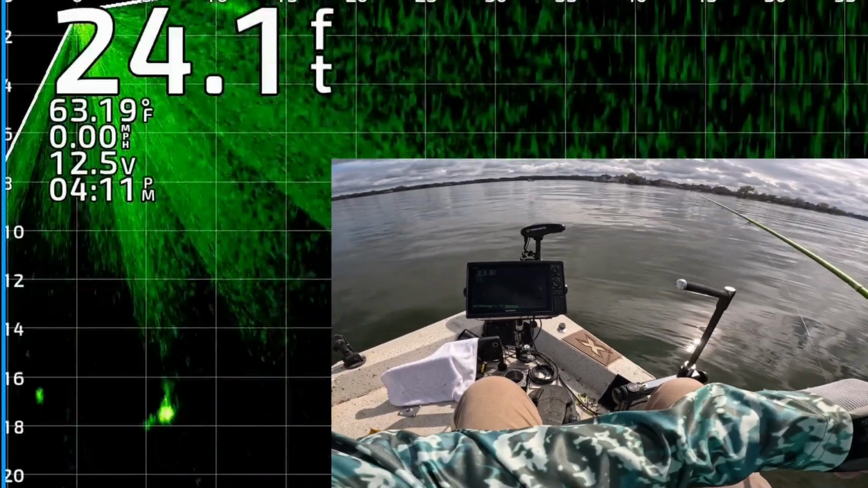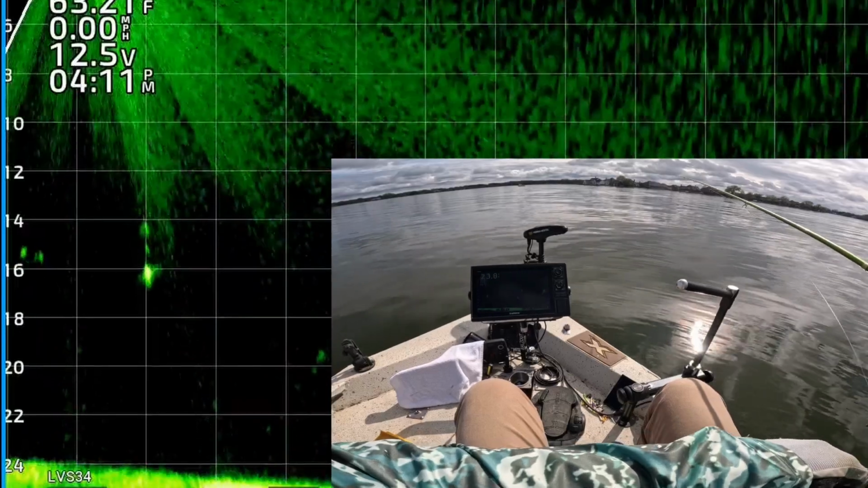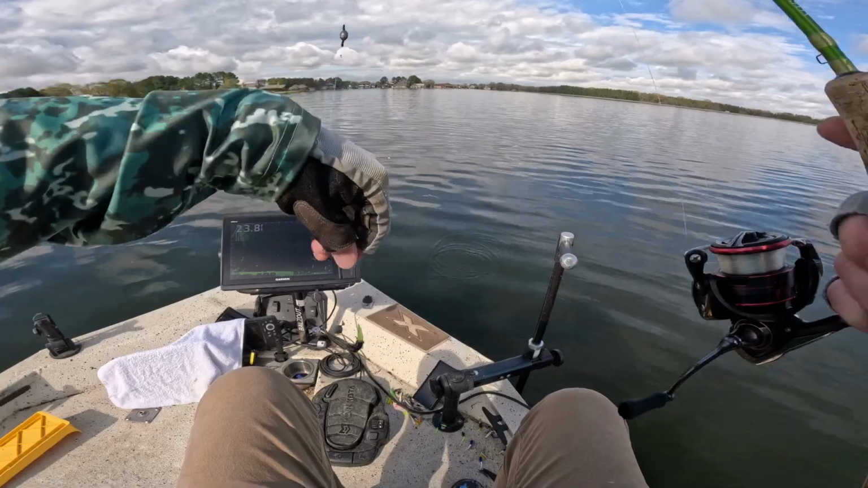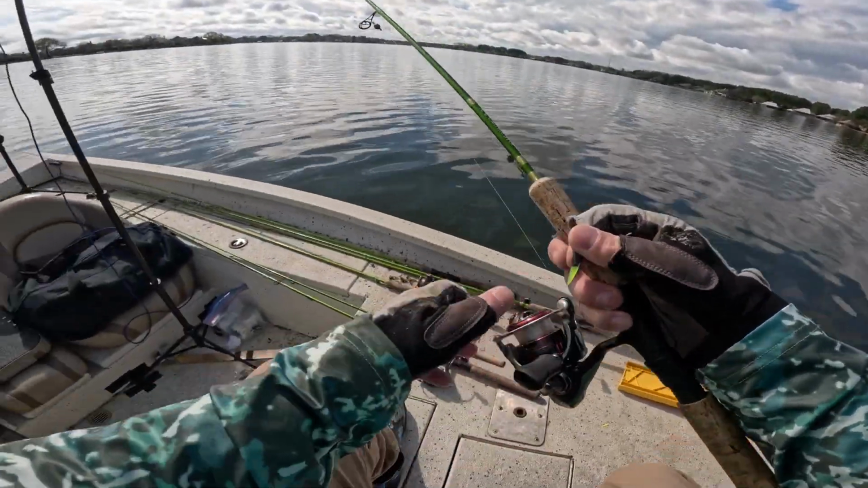There's my jig and weight coming right down to that nice looking return. He's about to get it right there. Come on, eat it. Twitch it a little bit. Nope. Oh my goodness, missed it. Dang, missed it. Hate that. Alright, we're downsizing.